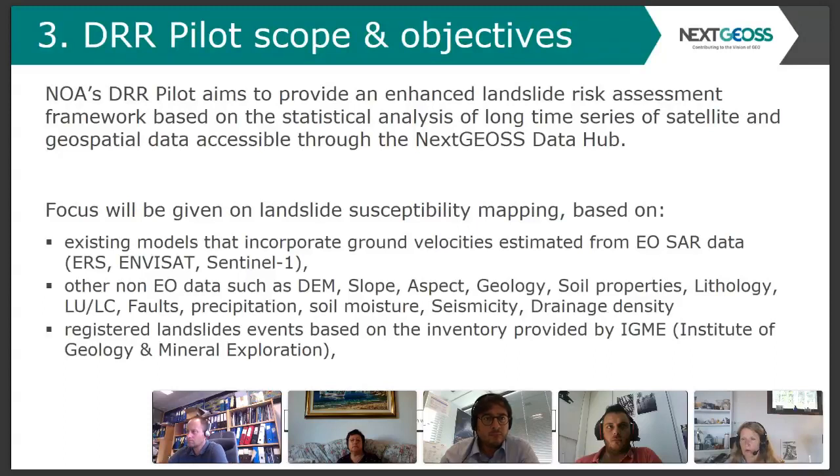We'll use satellite data, ERS, ENVISAT, and Sentinel, geospatial data like land use, land cover products, digital elevation models, and other geological information, and in-situ information like the landslide inventory product that Eleftheria showed before. The second driver is the distributed processing of satellite imagery using persistent scattering interferometry and using resources from Nextgeoss, processing